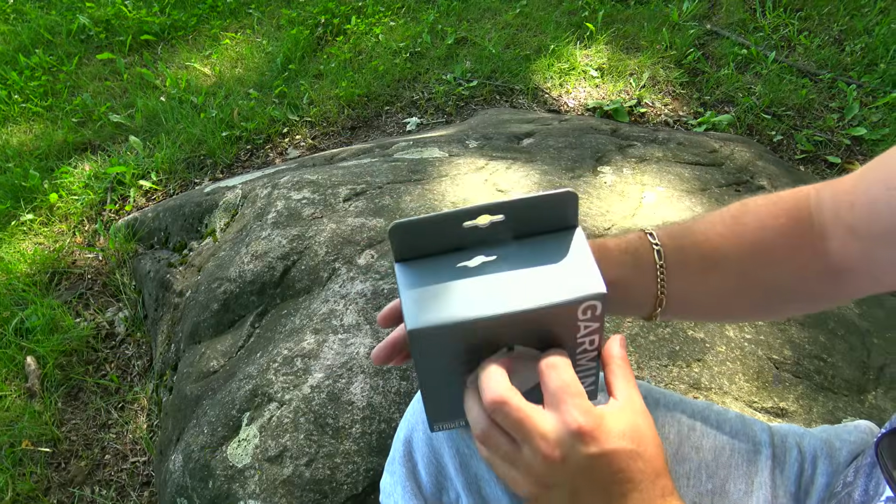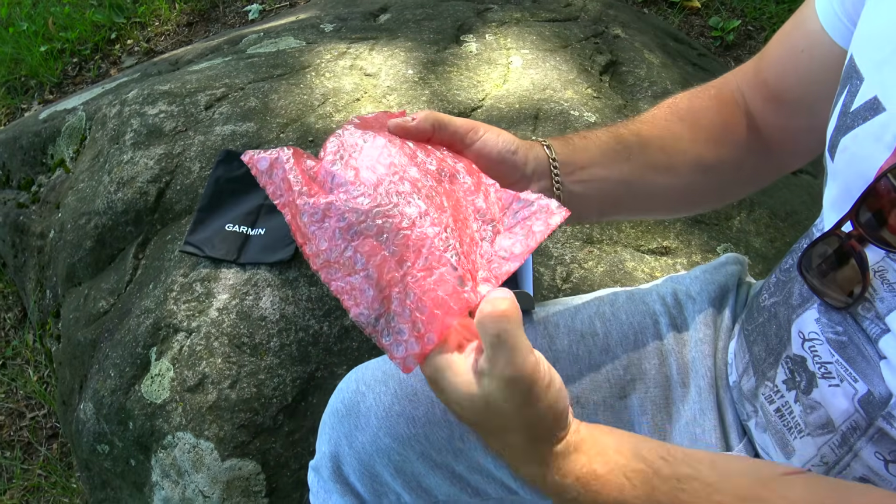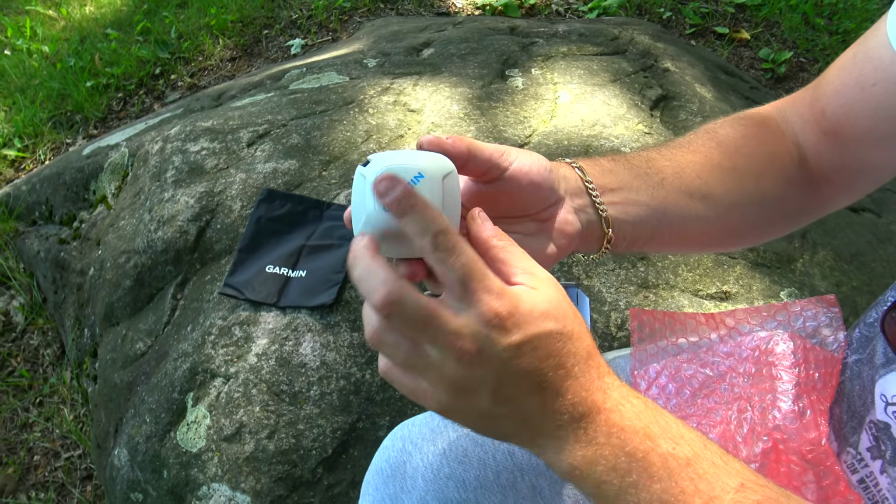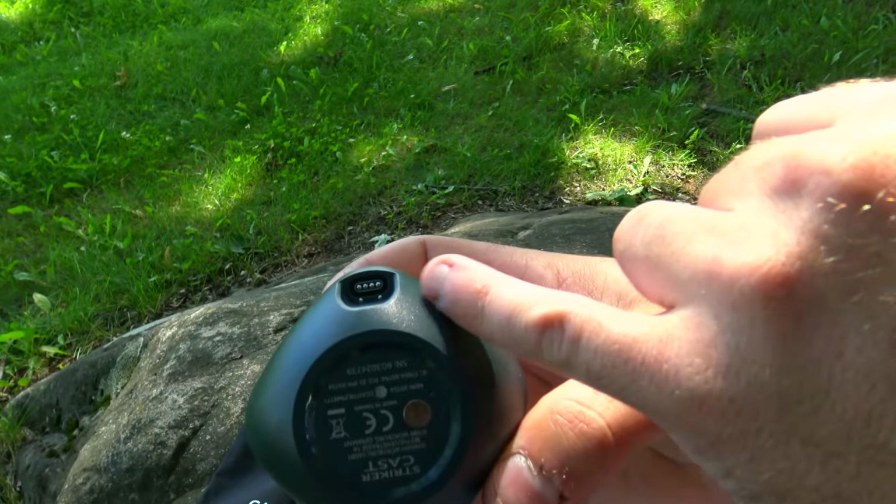We're gonna see what's inside. We got the carry bag, the precious cargo here. They do make two versions of it, a GPS version and a non-GPS. For our uses, we don't need the GPS. Comes with the charging plate.